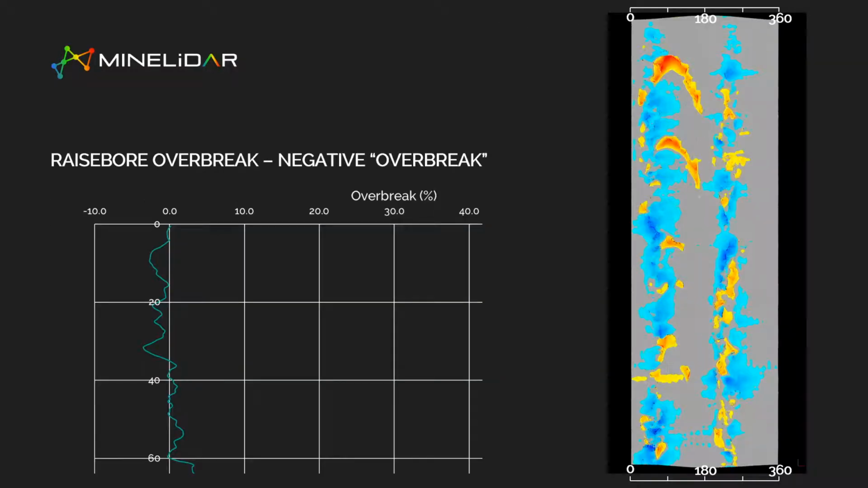So at the very top of that chart, there's that section of negative overbreak, but just sort of trying to focus on that.